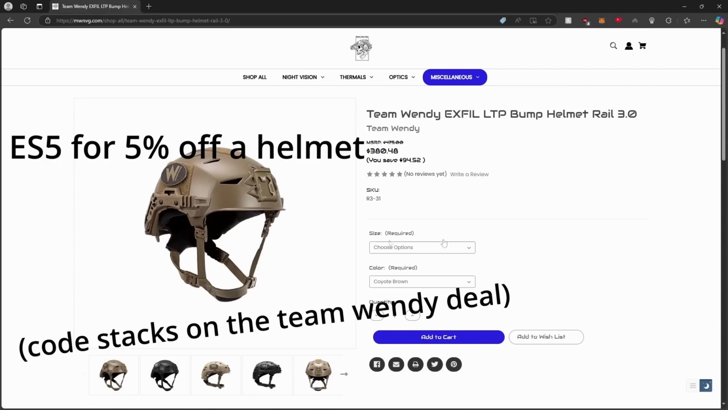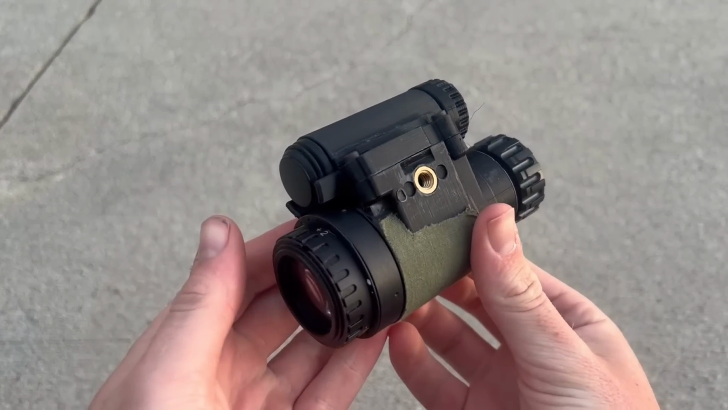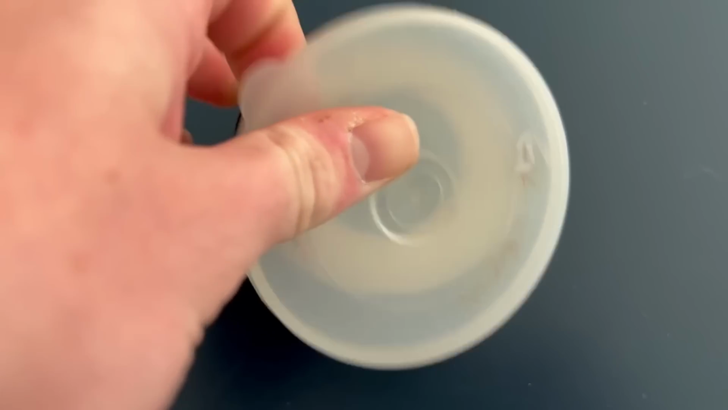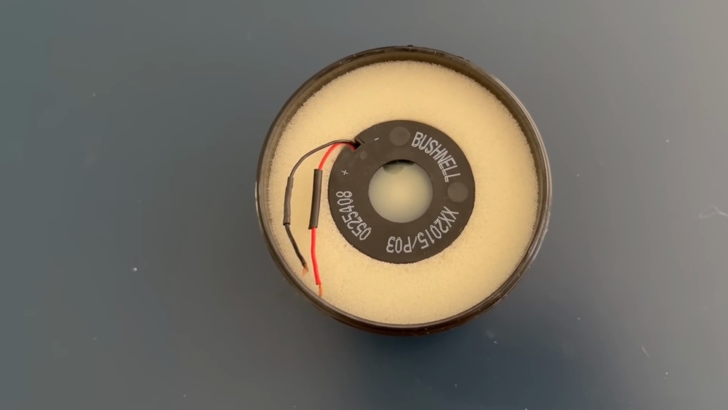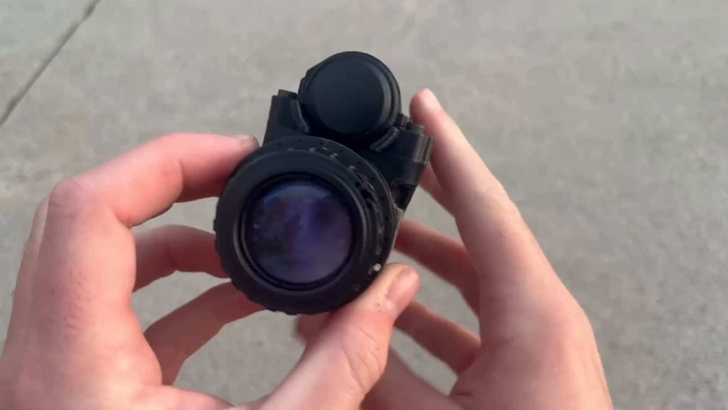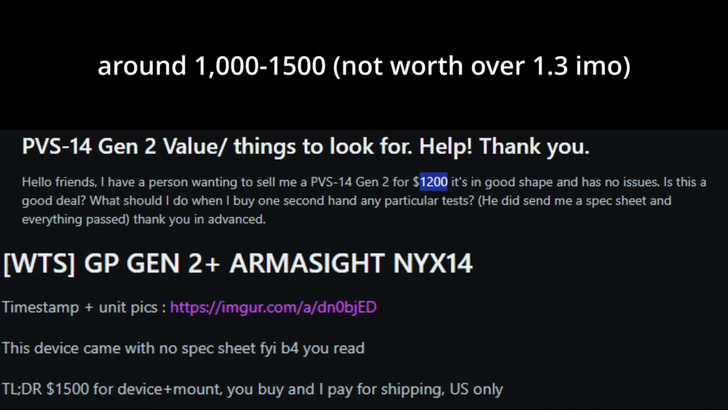Back to the video. A few things to note before I show the performance and compare it to other devices. I will be comparing this to a Gen 2 Plus analog tube, as these are in a very similar price bracket. The analog tube is a 3D printed monocular with a Photonis XD4 Fat Anvis inverter image intensifier tube with a minimum SNR of 22 and a minimum resolution of 64. The monocular has CK Optics lightweight PVS14 style glass. Setups that perform similar to this go for around $1,250 used if you look in the right places.